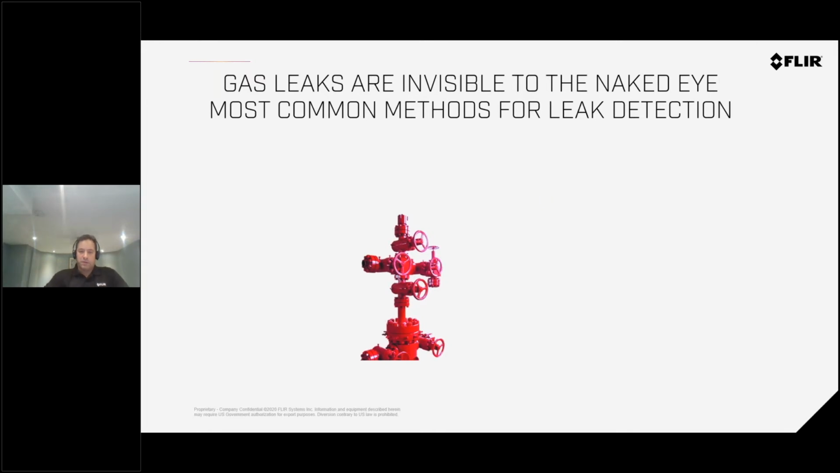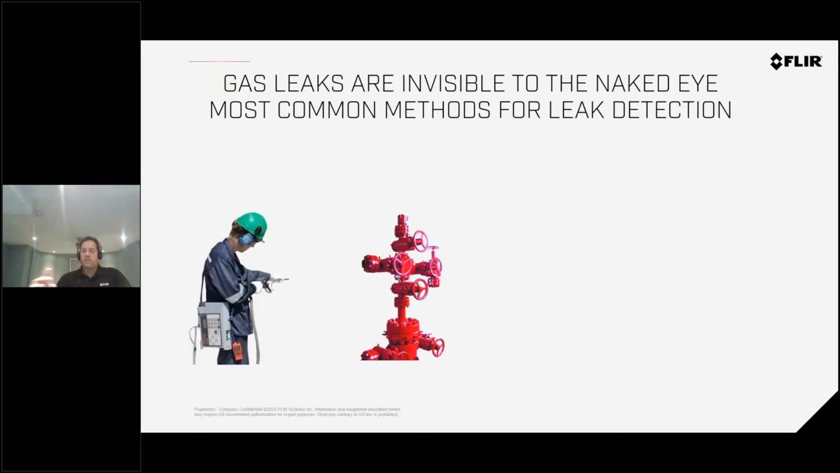Now, in the gas world, gas leaks are typically hard to find. The standard method has been around for a long time. It's called Method 21. Some of you might have heard of that before. Basically, you have a probe that you have to get near a leak source with a technician, as you can see in the image. He's trying to listen for the leak and identify if there's a leak.